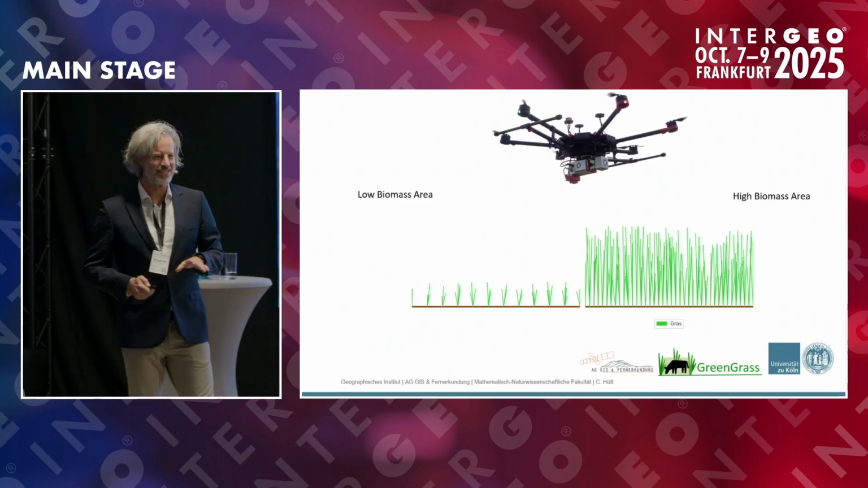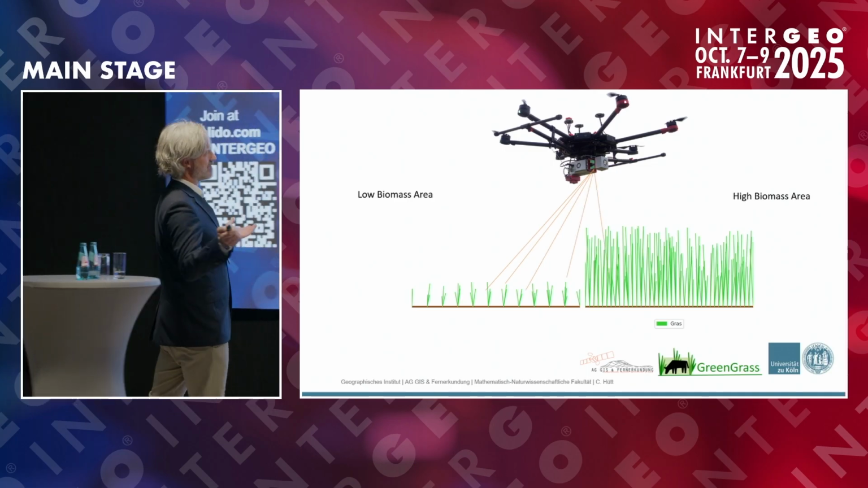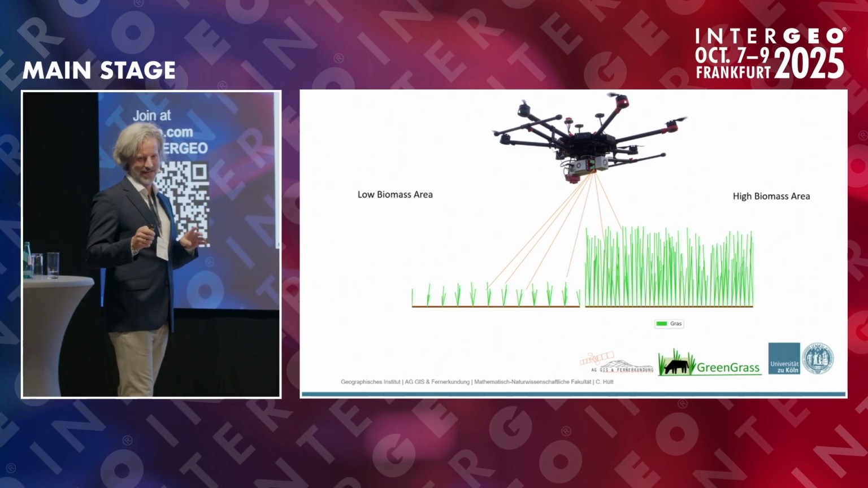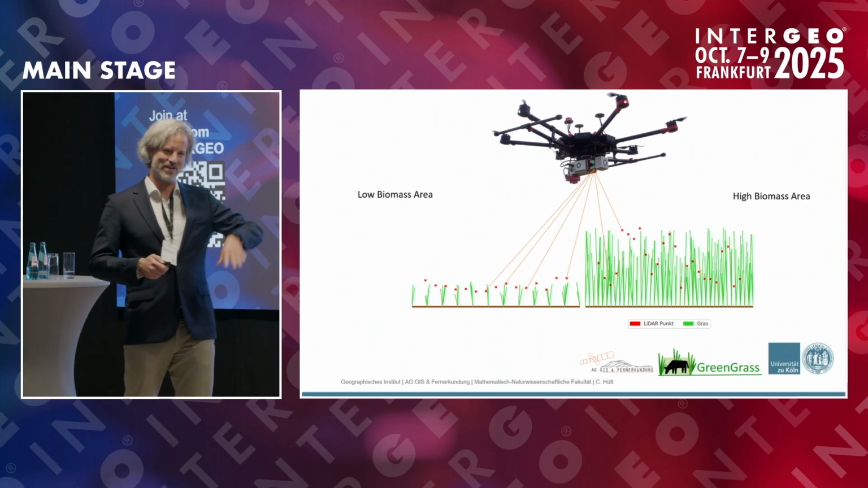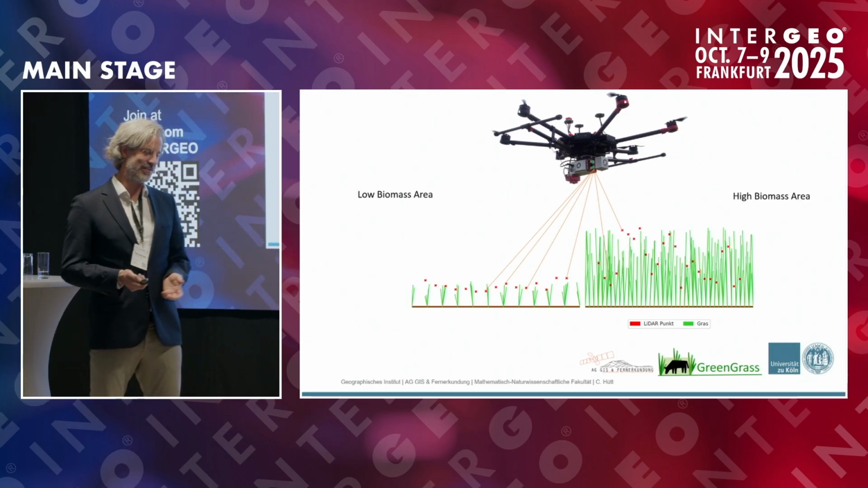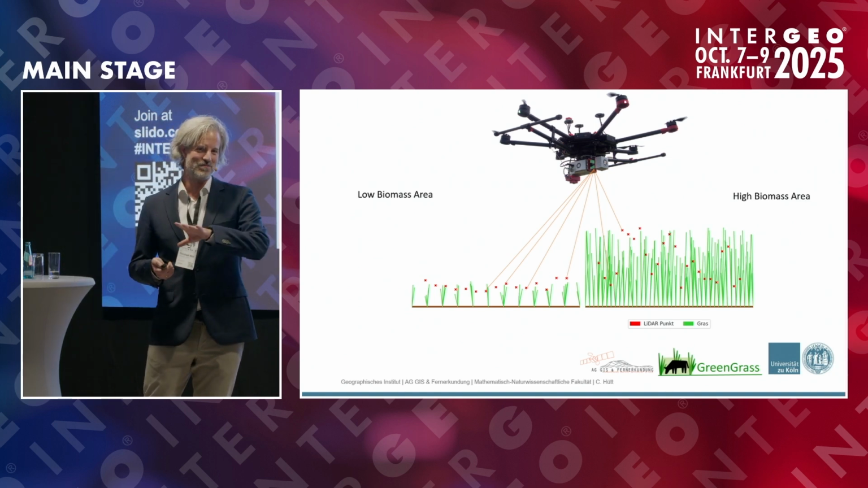If I lost you in the methodology part, there's a little low-level explanation of how we estimated this. So we fly over the area, and if we have a high biomass area, we get different set coordinates of your LiDAR point cloud, and we use this information to say, okay, here's a lot of biomass, and there's more biomass.